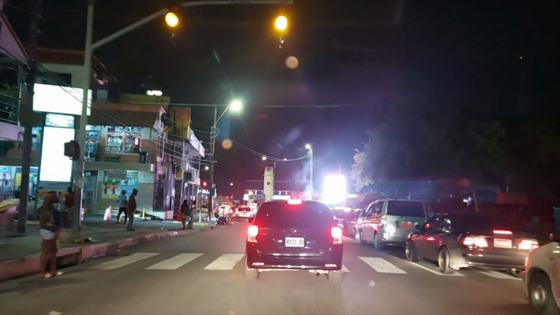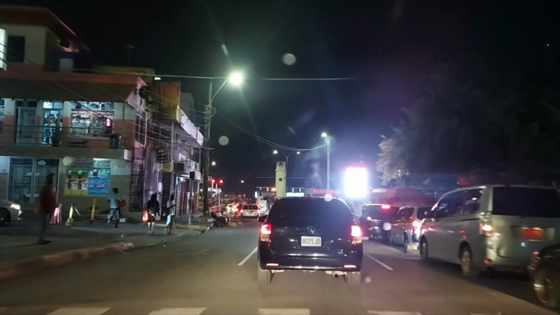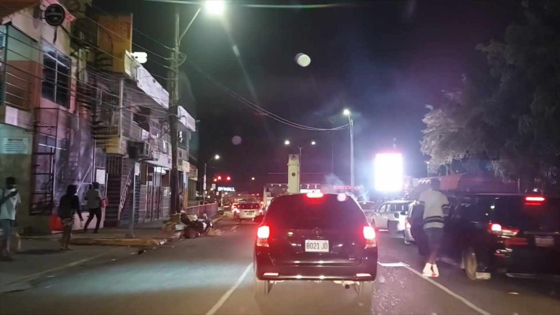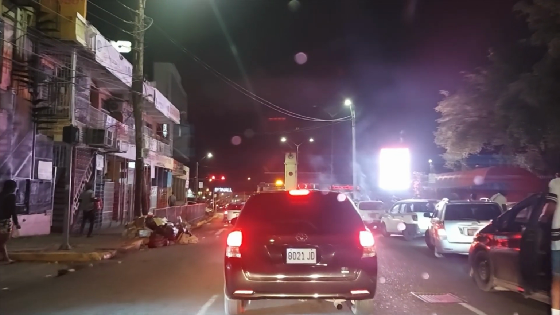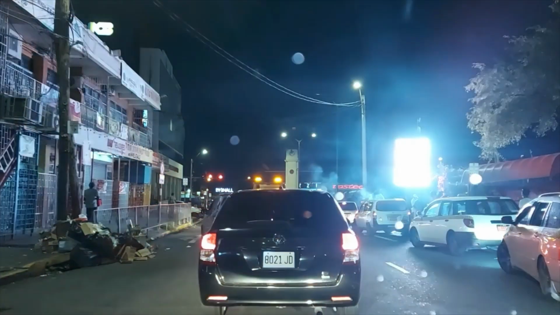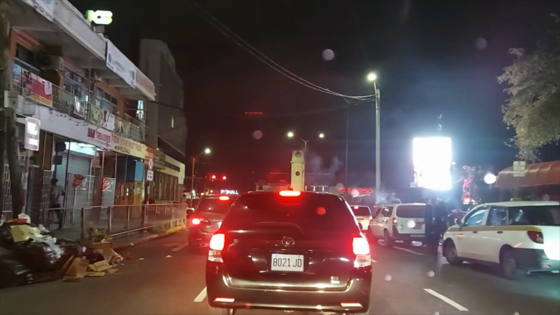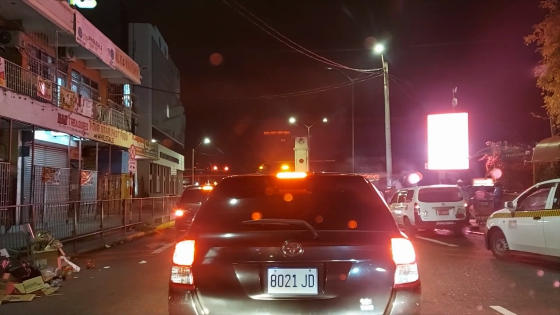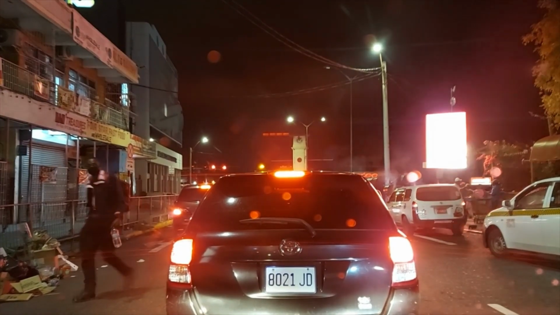Or it seems as if there are taxis that are loading on the green light. Yeah, there are taxis just loading in the middle of the road. And sometimes if the police is not out flashing lights, you get no compliance from the taxis.